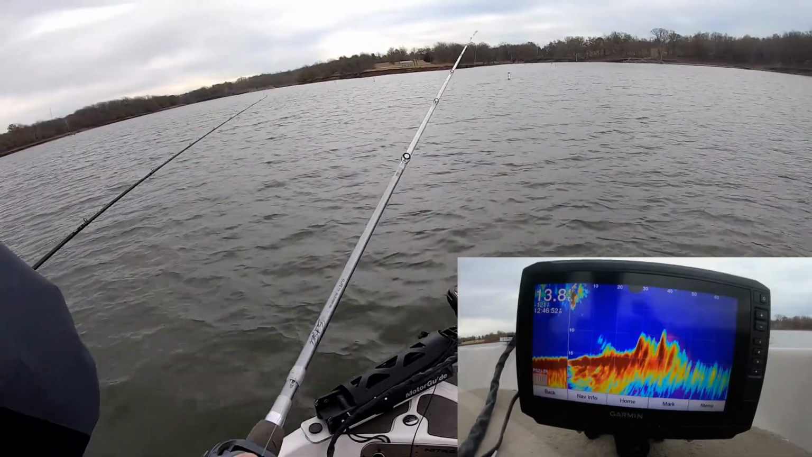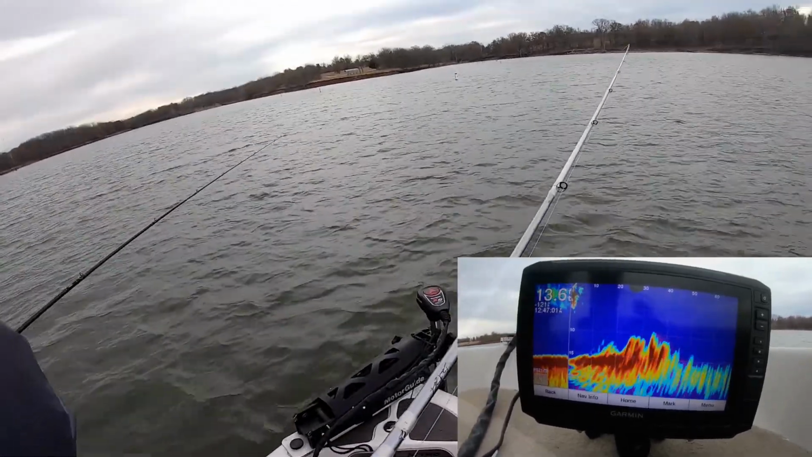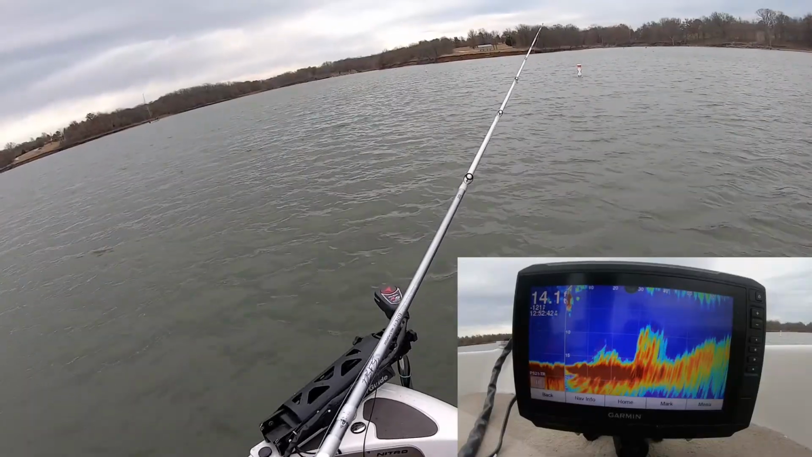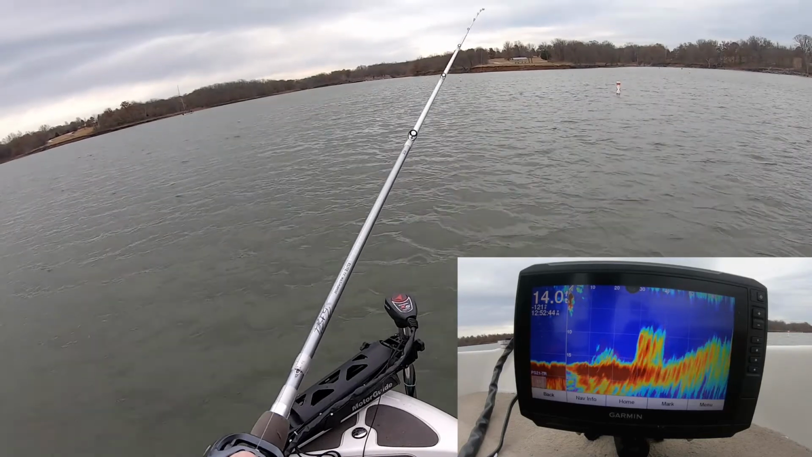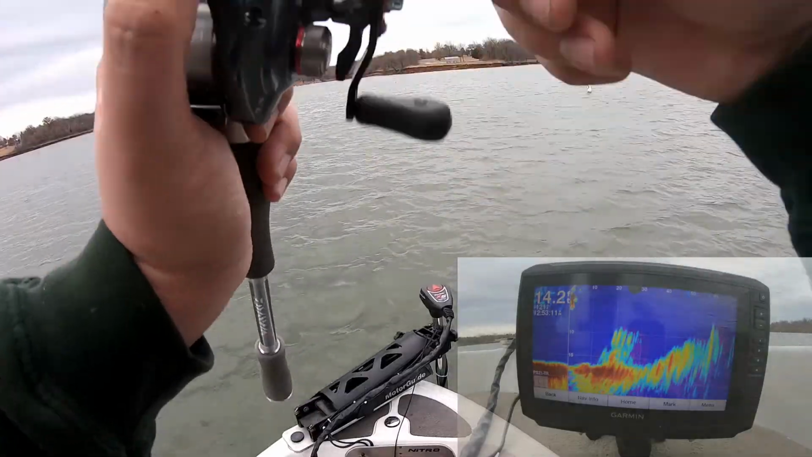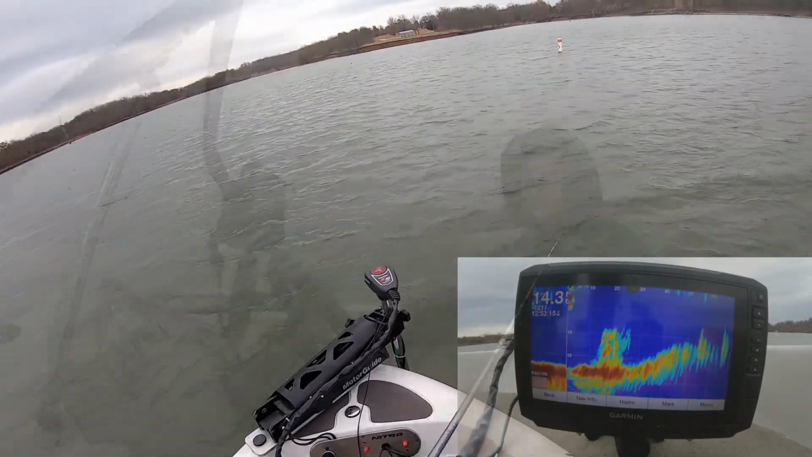Oh, I'm in the rocks right here. Could feel my jig rolling over it. Didn't even know they had rock piles in Smithville Lake, but I guess they do. Oh, in the brush pile again. Please come out of the brush pile. There it goes. All right, we're gonna go find some more brush piles since we can't catch any fish out of this one.